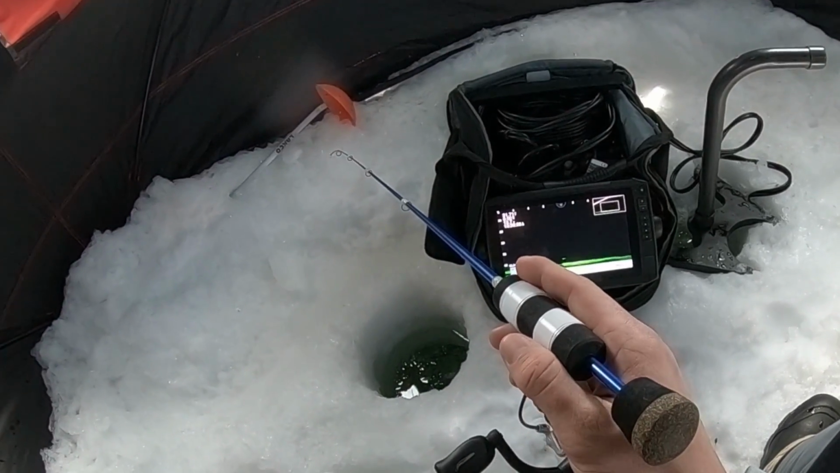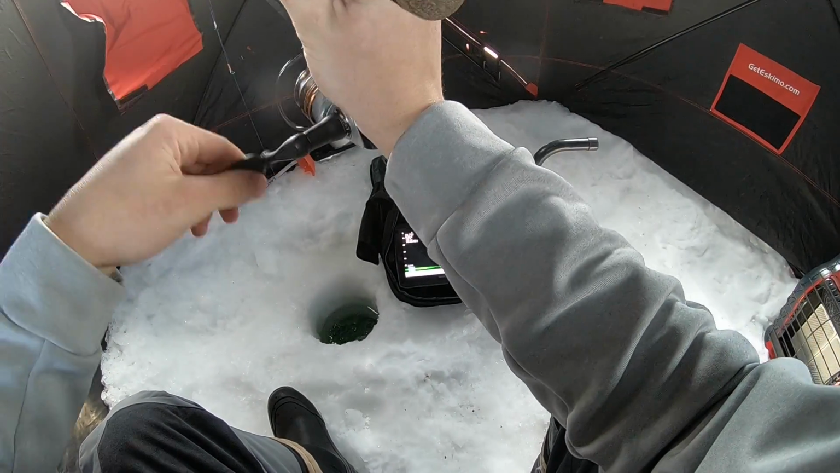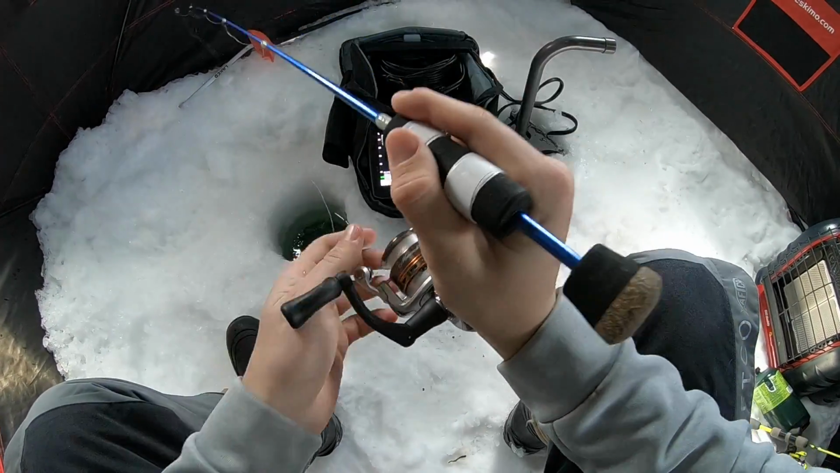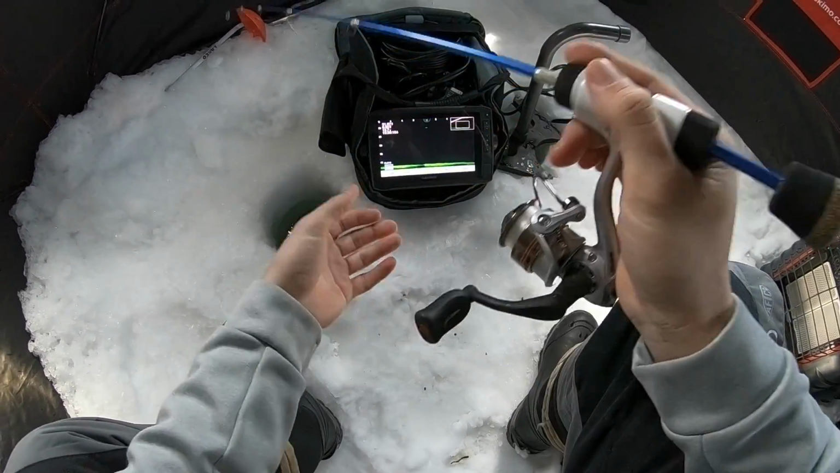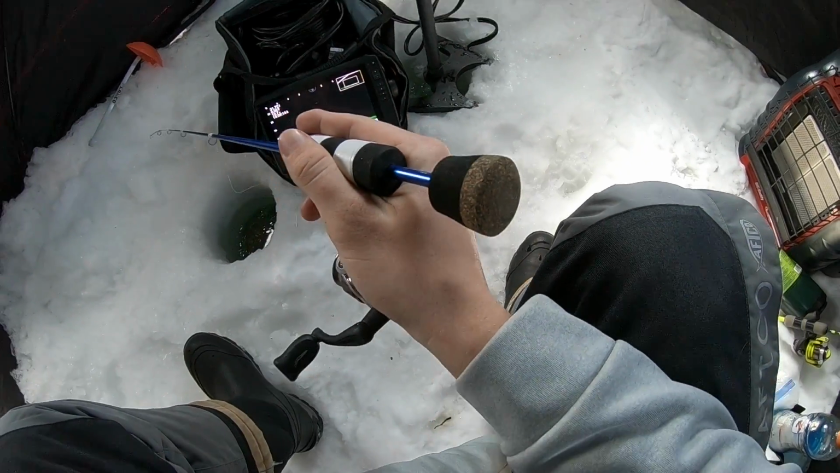Oh, here we go, fish on. There we go, got him. This one feels a little bit bigger. I was watching drone video. Oh no, he came off. You can see him right there. Try to drop back down. I doubt he'll eat it again. I was watching drone videos on Instagram Reels.